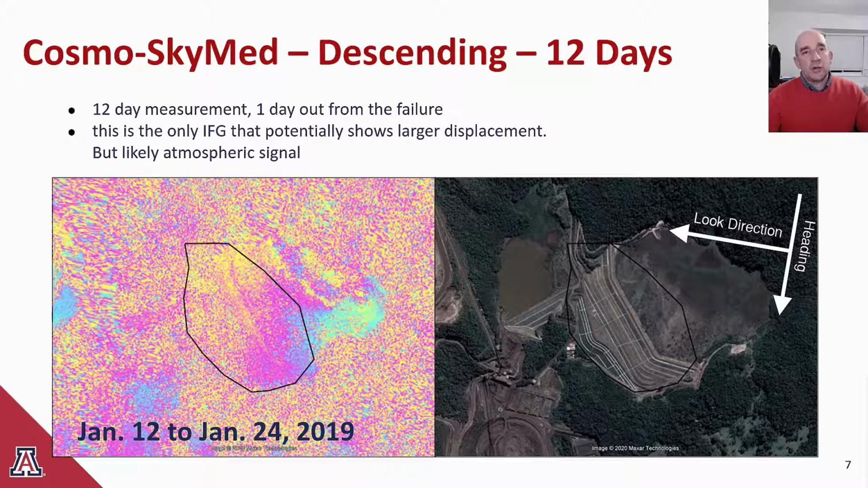The main feature within the black polygon is a yellow, purple, blue ramp, which is likely a remnant atmospheric effect. Removing atmosphere when you have small, coherent areas surrounded by noise is particularly challenging. So even considering this atmospheric bias, there are no small telltale displacement-like signals on the dam wall.